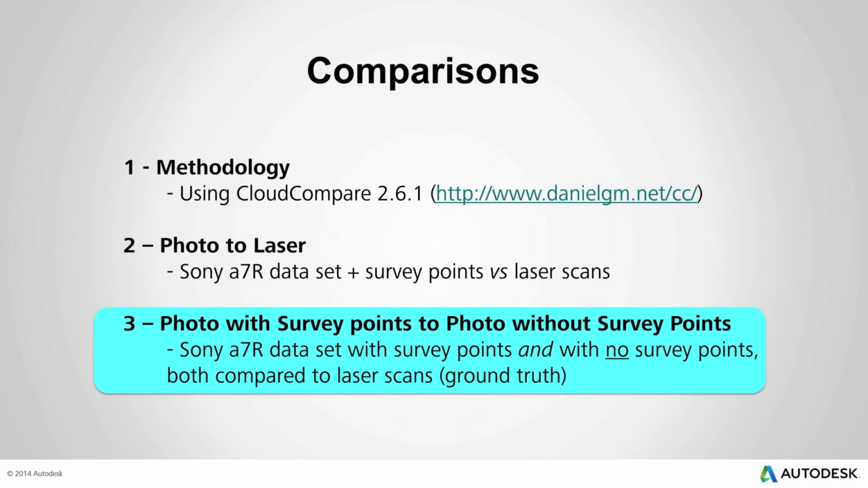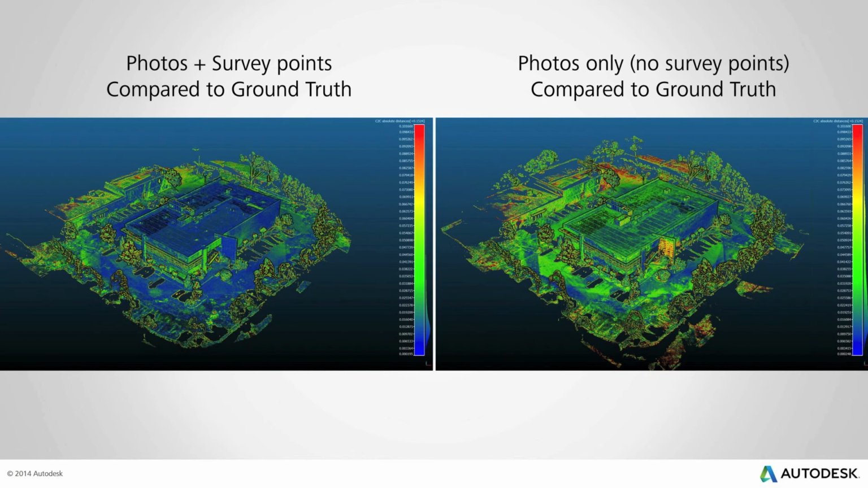So that's what we're going to look at now. We did the exact same set of photos, and we just did not add the survey points to it. And let's see what that comes out like. Yeah, on the left we have the same as before. The left is what we just looked at, and the right is the photos with no survey data used to create the model.